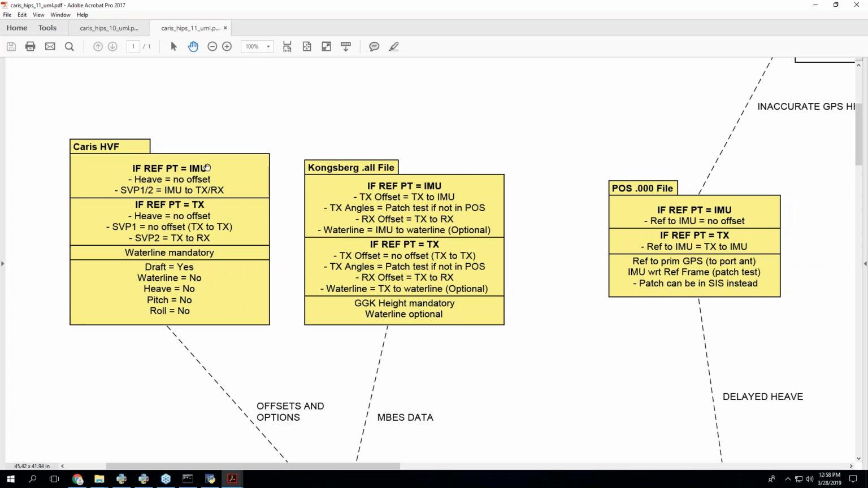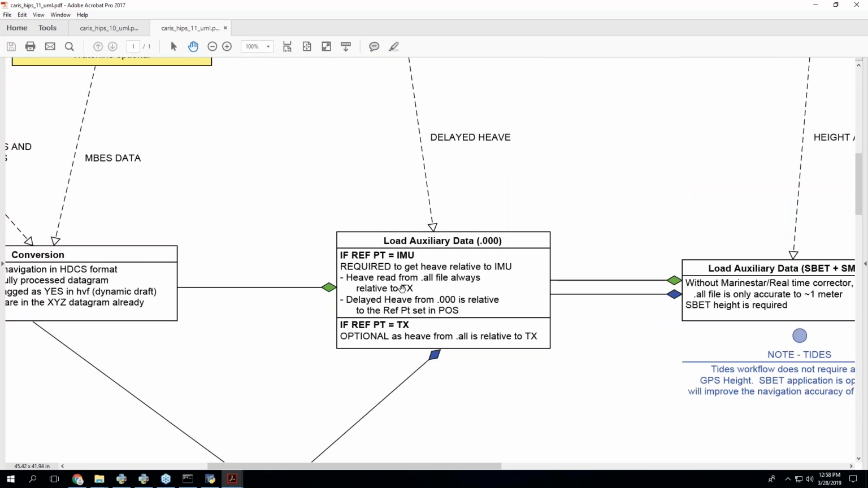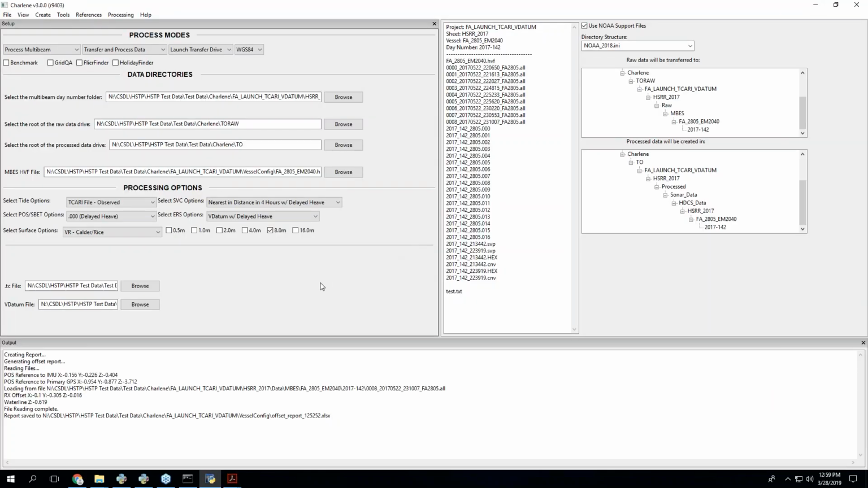We were doing a lot of tests, a lot of back and forth with CARIS. Some clarification on how we do things was definitely brought up, and we've definitely validated that this is the right way to do it. It's a little unfortunate that we still have to load delayed heave to account for this problem. But the short answer is that for 11, if your reference point is at the TX, you're basically fine. If your reference point is at the IMU, we'll need to talk about this heave lever arm in the HVF, zeroing that out. So that's one thing that's in 11.